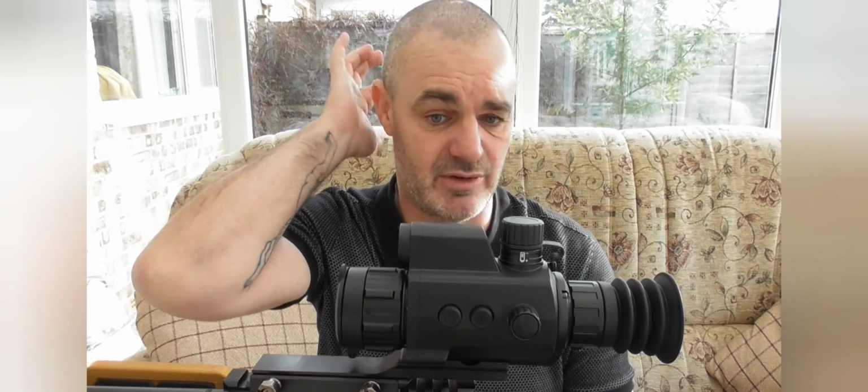That's basically what I use them in. So putting them in a thermal unit, yes, it's going to use a lot more power consumption. So personally, I would like to go out and buy some brand new batteries, fully charge them, take them back out into the field and see how much time you do actually get with them. But unfortunately, I've got to send this back to Optics Warehouse, so I won't be able to do that test. So if anybody has got one of these and can confirm if you do get a lot better battery life than what I was getting out of it, then please let me know.